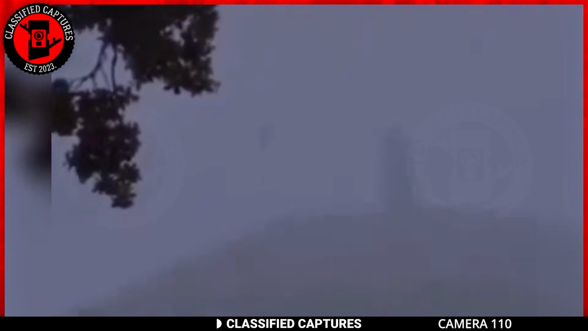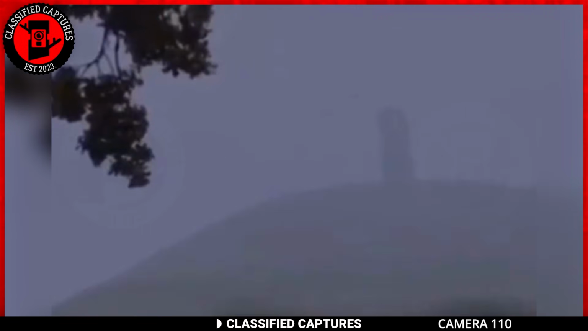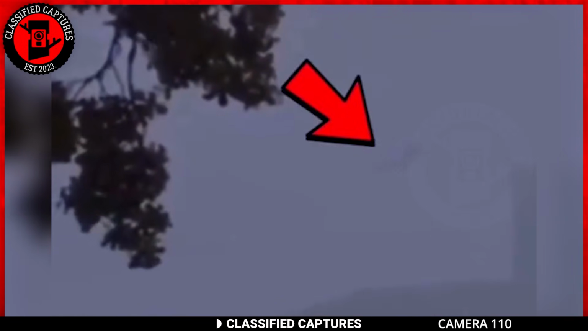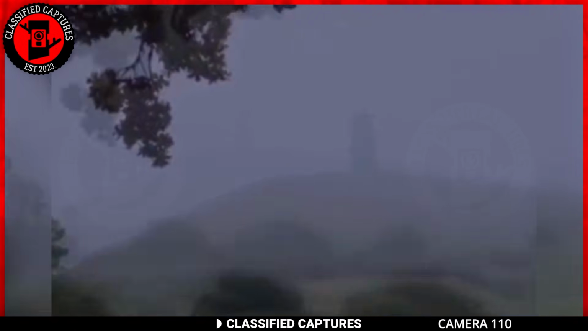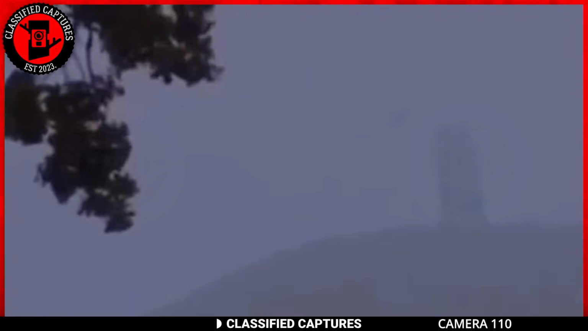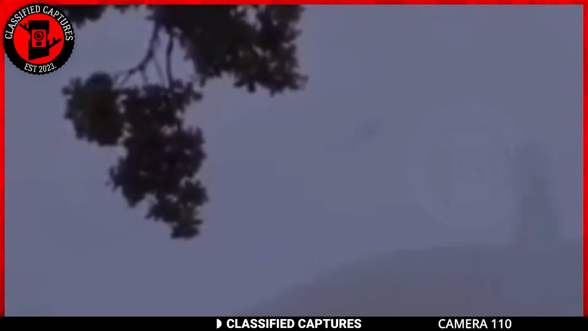This creature reminds me of a dragon. These creatures are just characters of folklore, so how is this thing here? My assistant Steve thinks it's a witch, and here I am wondering why he would even think that in the first place. Either way, this could just be edited footage to prank us all. What do you guys think?